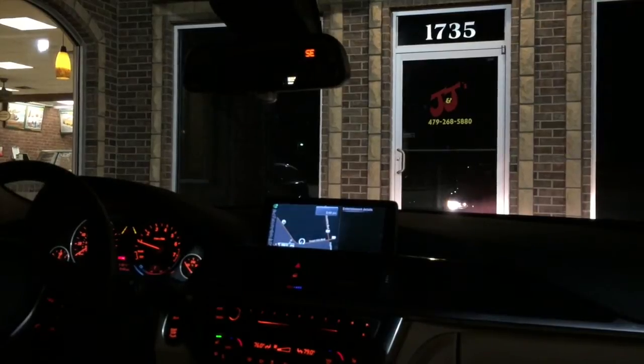I just had to make a subway run for the family, so I decided to do a brief night test drive of the BMW. This video was mainly to show you guys how the automatic high beams work, because I just figured them out myself not too long ago.